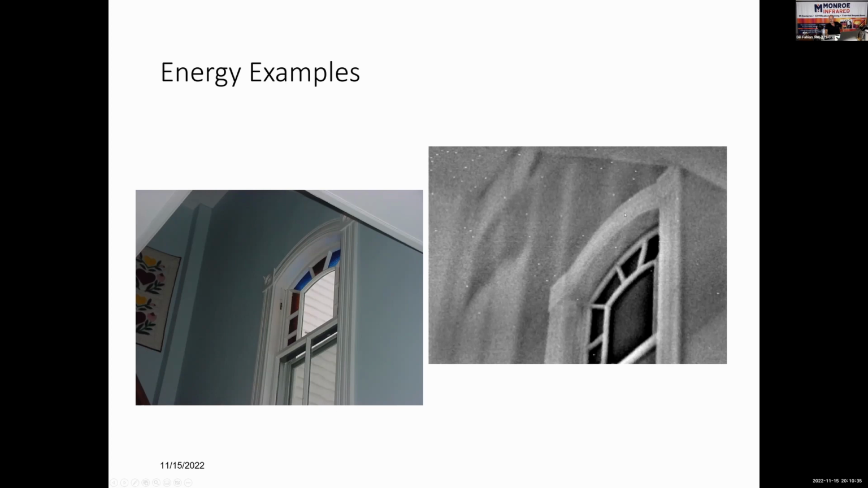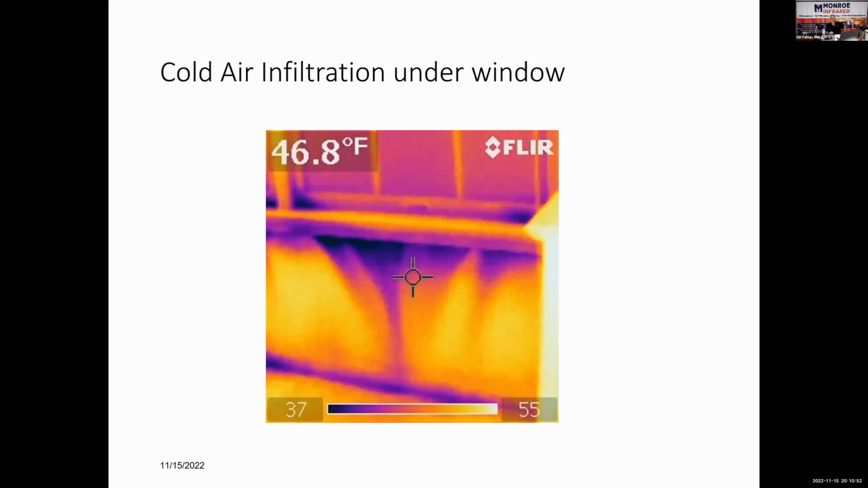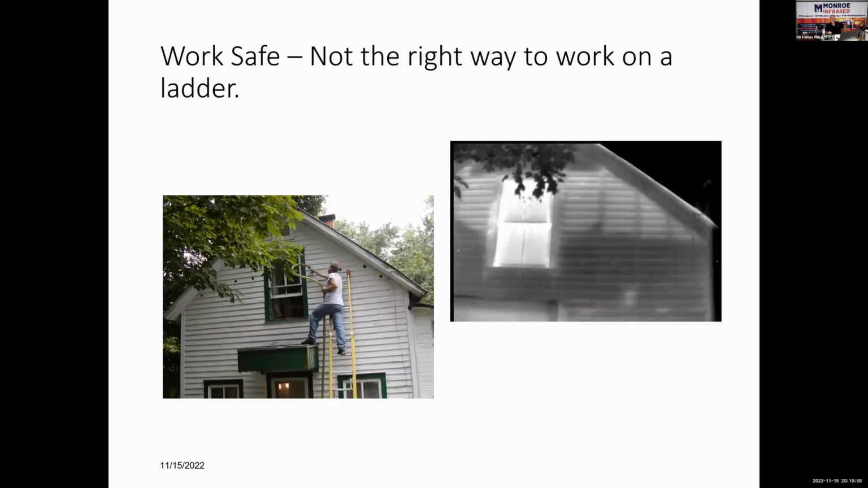This is what an uninsulated wall would look like. The framing members are warmer than the cavity. I can't say there's no insulation there. I know I'm beating that one to death as well, but I'm just trying to help you guys out, and hopefully you don't misinterpret and get yourself in trouble. Air infiltration coming under a window. Here's missing insulation. Please work safe.